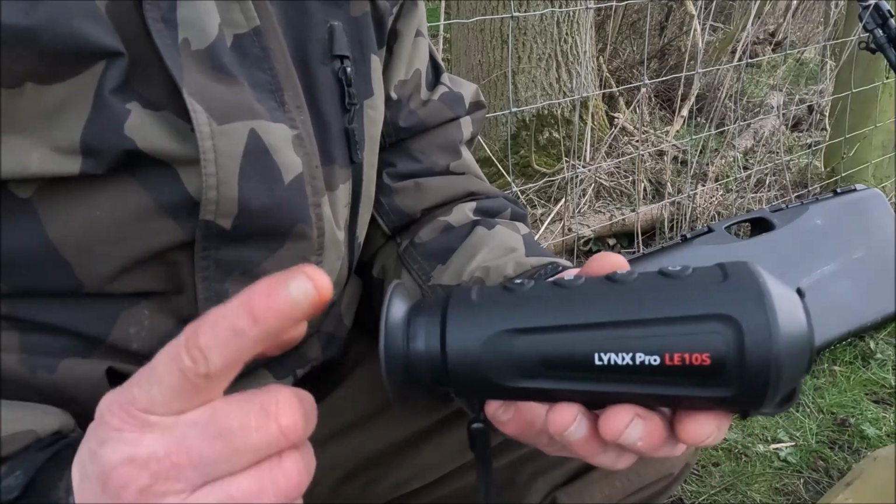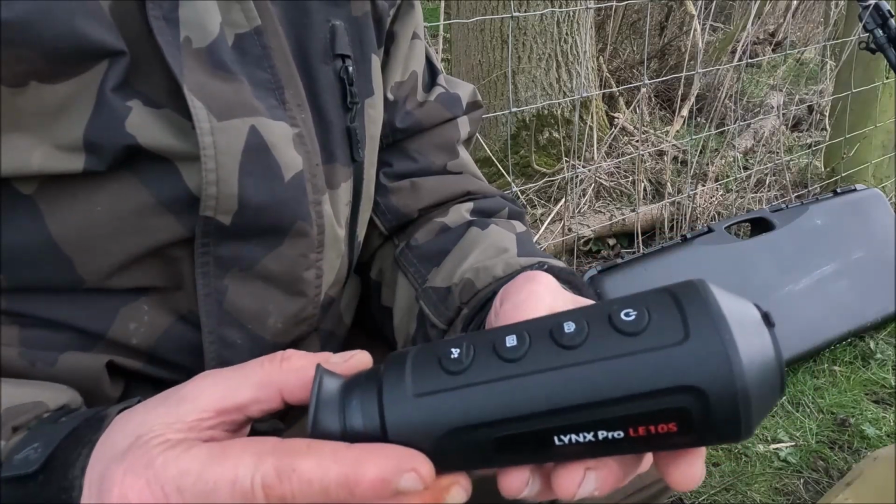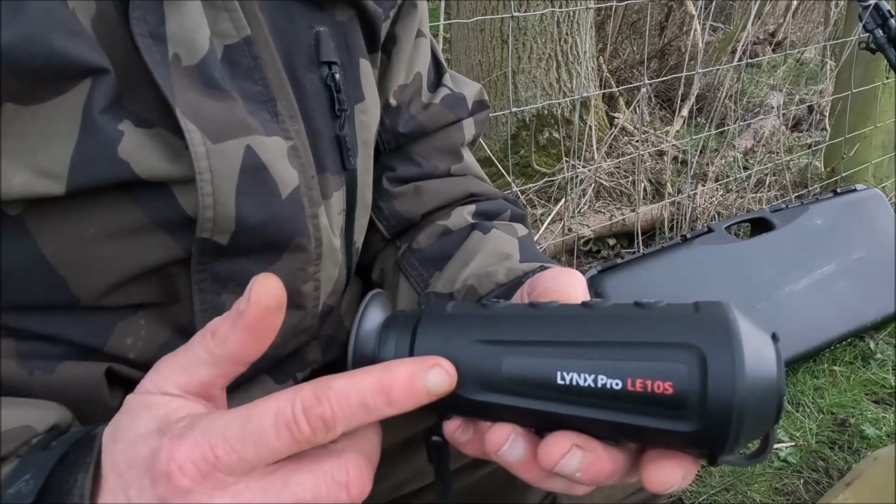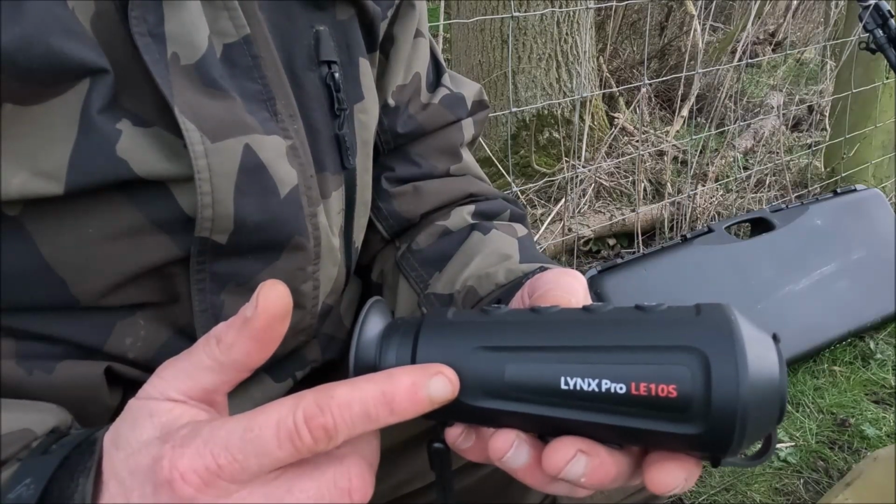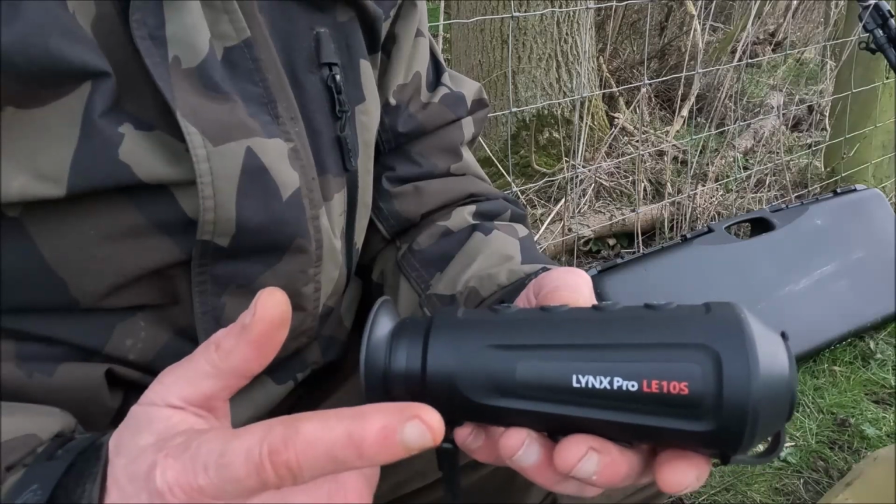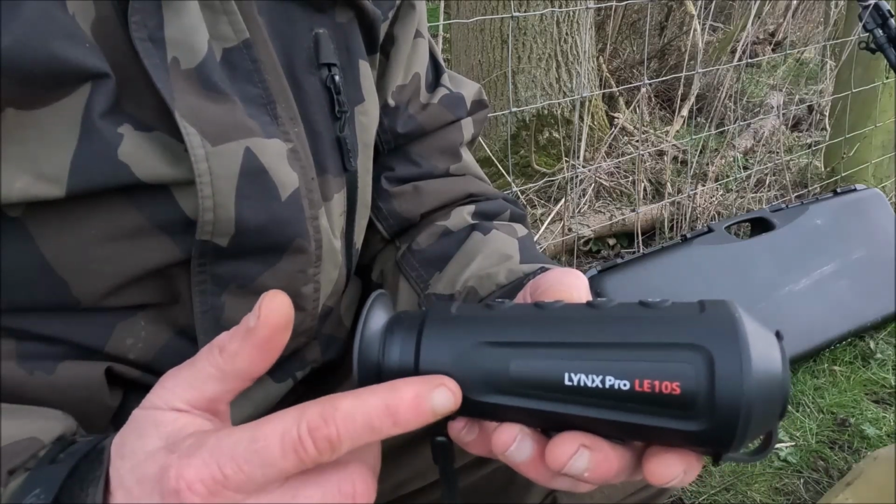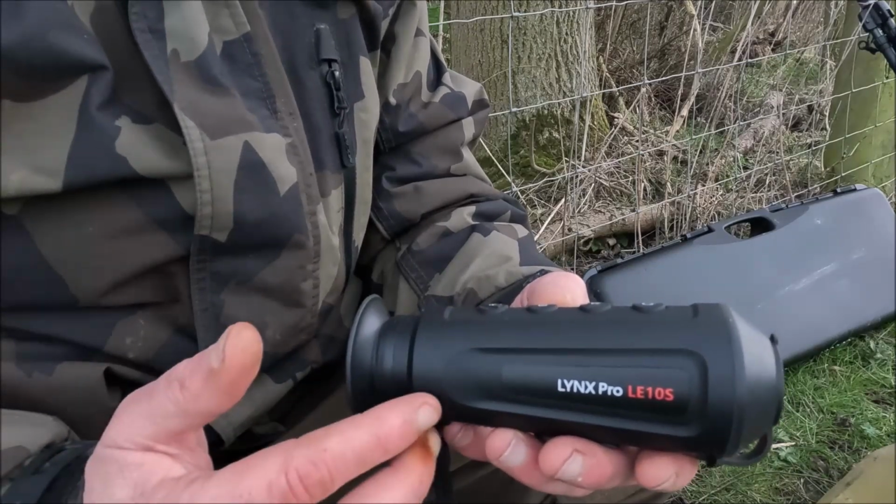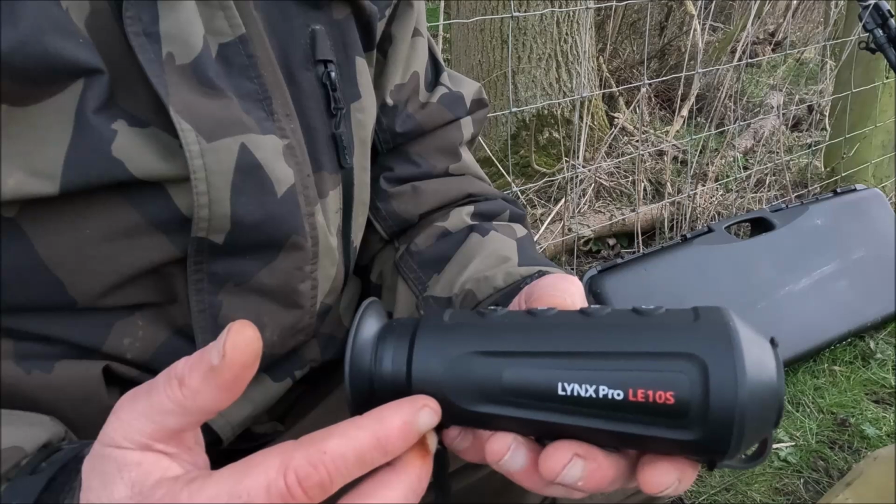One thing I'm finding with it, and I don't know if it's just this one that I bought, I did go back to the seller about it and they weren't very helpful at all. It says the battery life on it is 8 hours continuous running time, probably depending on weather conditions and a few other factors.